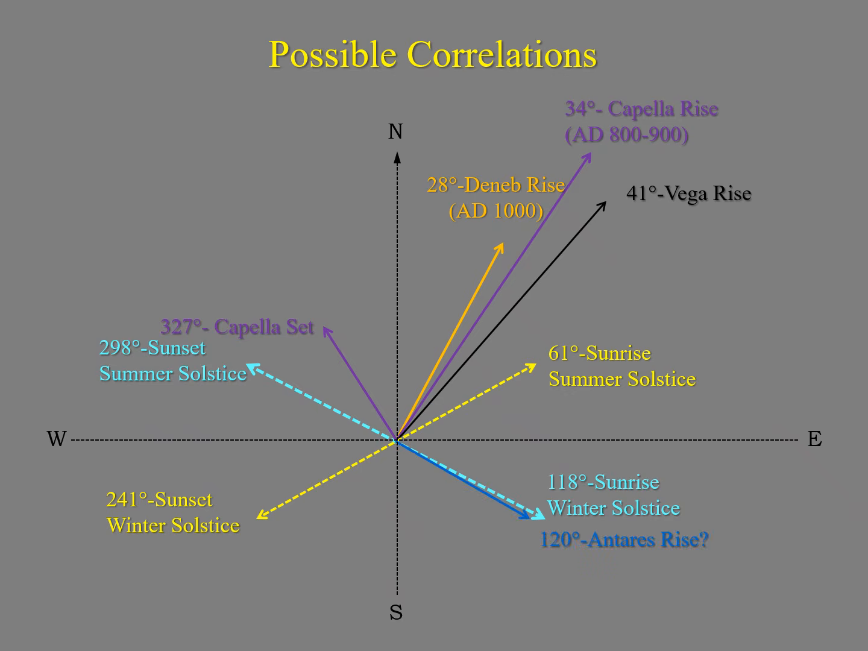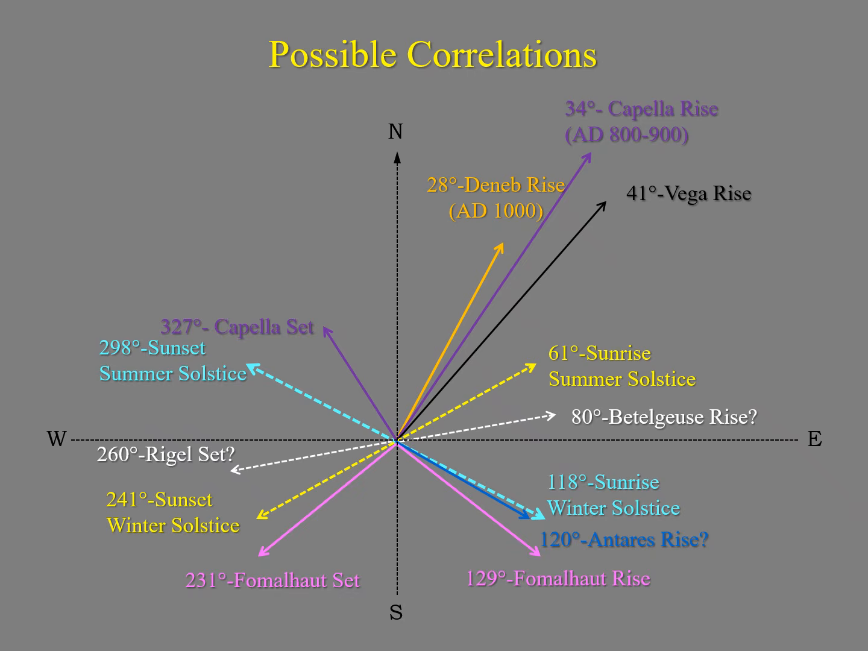In addition, there's an alignment at about 120 degrees. At one time I thought it might be a solstice alignment. I now believe it's probably a different star, possibly in this case the rising of Antares. At 80 degrees, there's an alignment which could be the rise of Betelgeuse in Orion. The alternative, at 260 degrees, you would be looking at the setting of Rigel. And then finally, at 100, there's an alignment at 129 degrees and one at 231. These are mirror alignments that could represent the rise and setting of Fomalhaut.